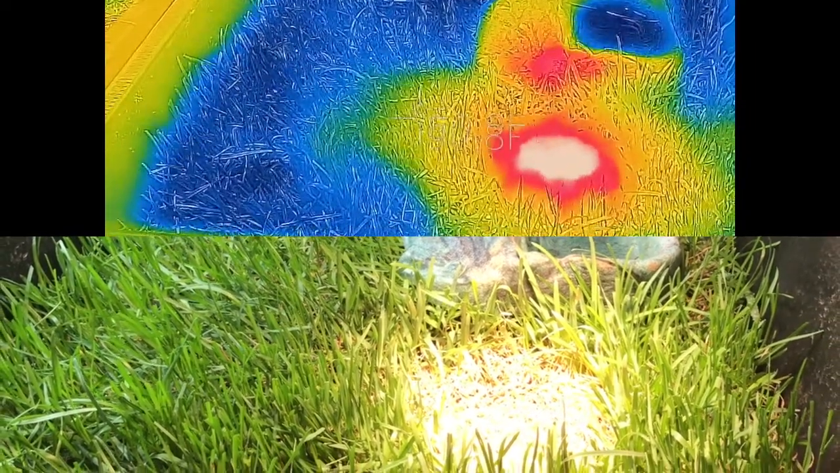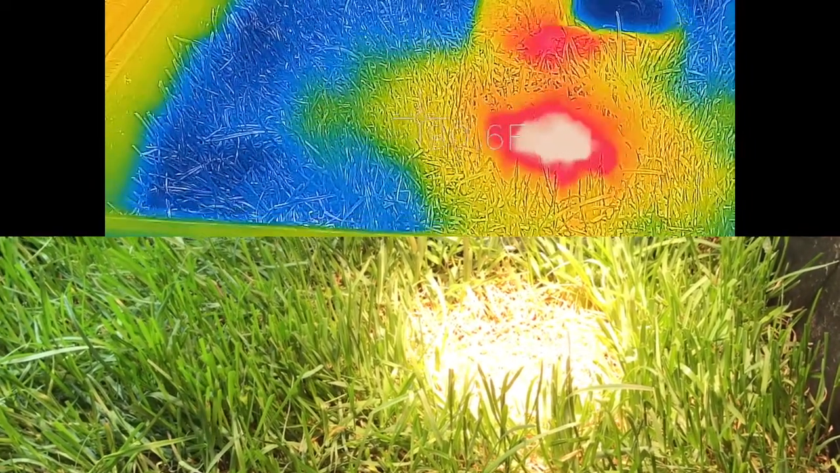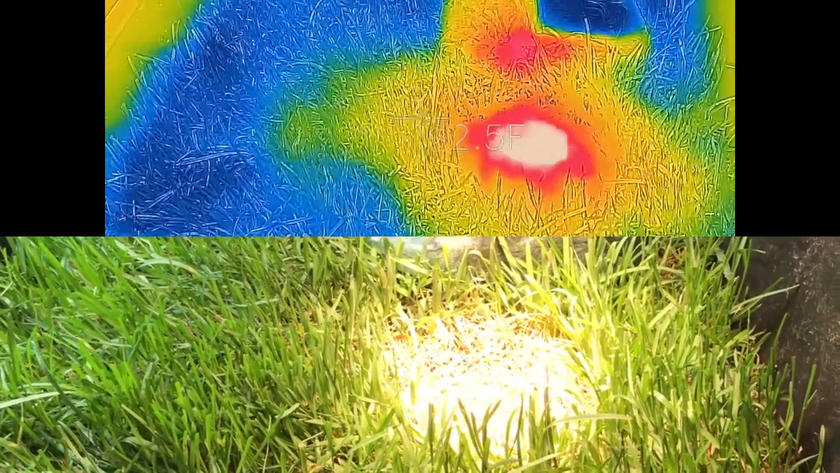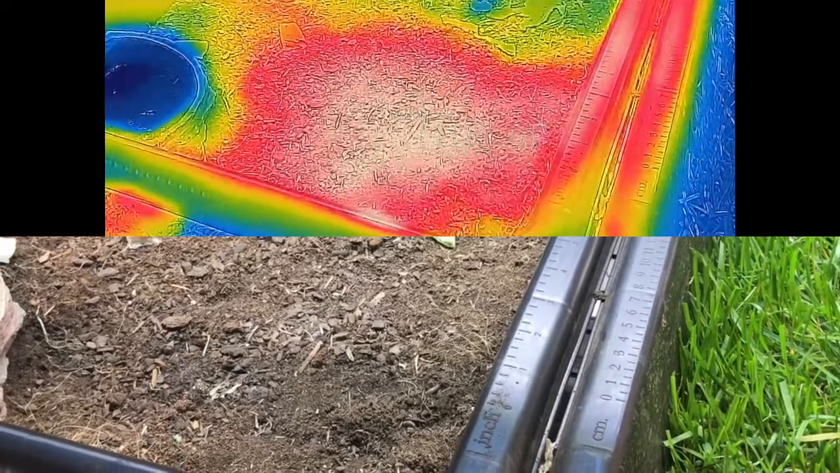And this, by the way, is Rigel's cage. He's one of my star tortoises. So you get a much more gradual decrease so that the animal can thermoregulate itself. If he wants to get super warm, he'll go directly below it. If he just wants to warm up a tiny bit, he'll move out to one of these other rings. Over here with this ceramic heating element, you don't get that.